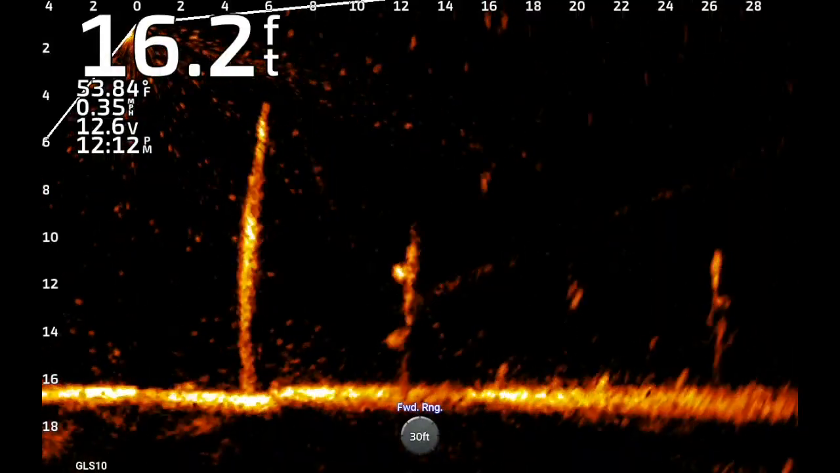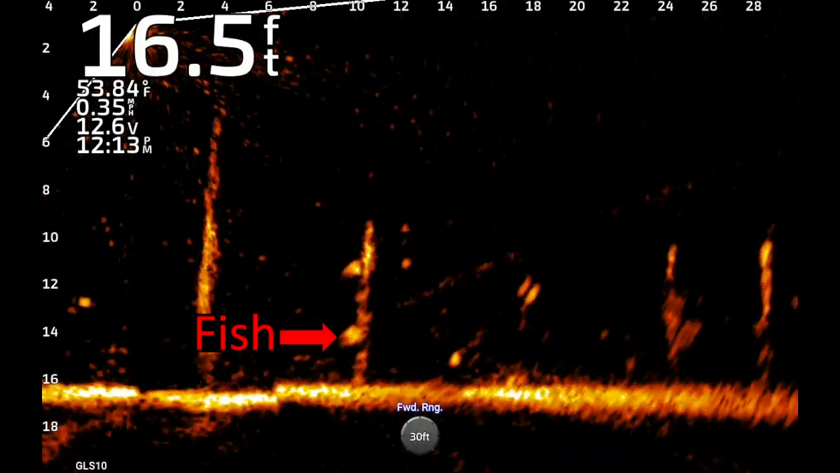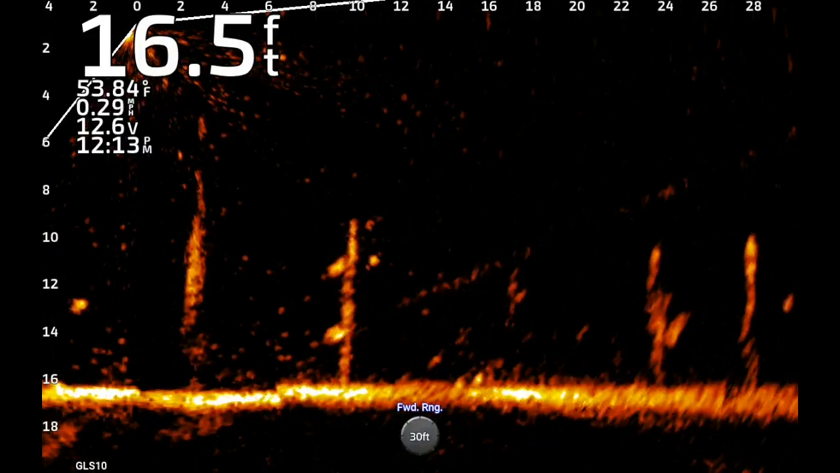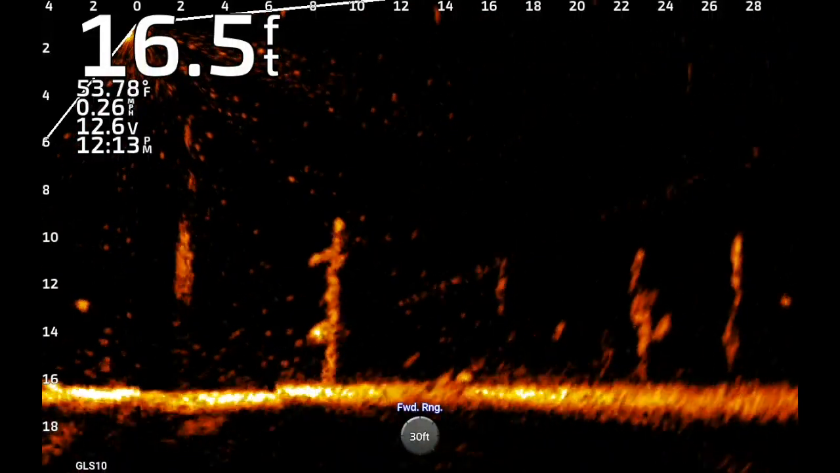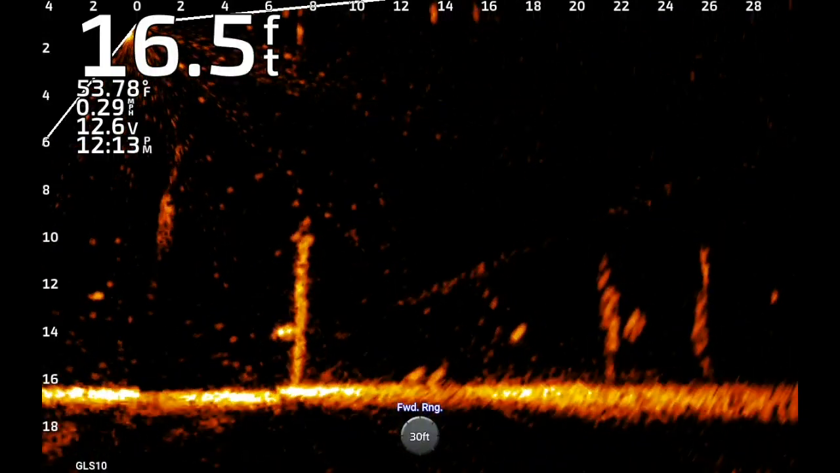Once again, here's a situation where you got two good fish on the same stop. You can watch the bait go by the top one, and he moves a little bit, but he never commits to it. I drop right down on the second one, and he takes it.